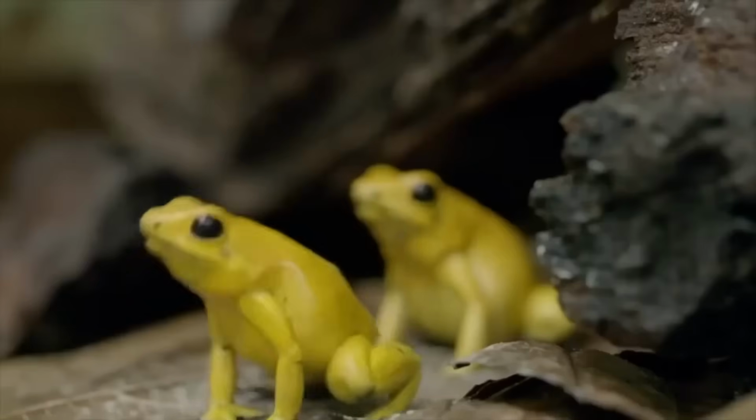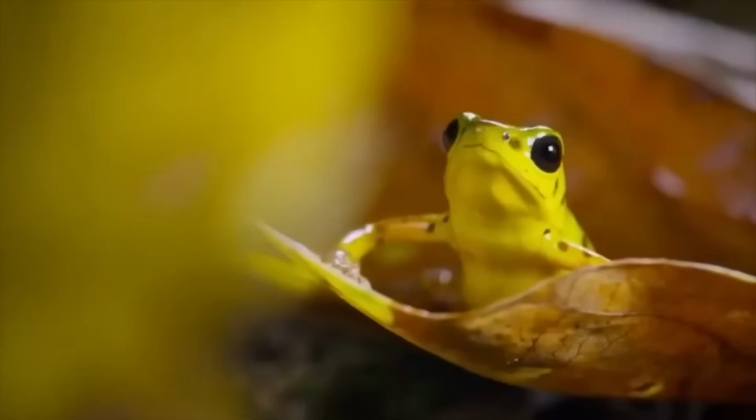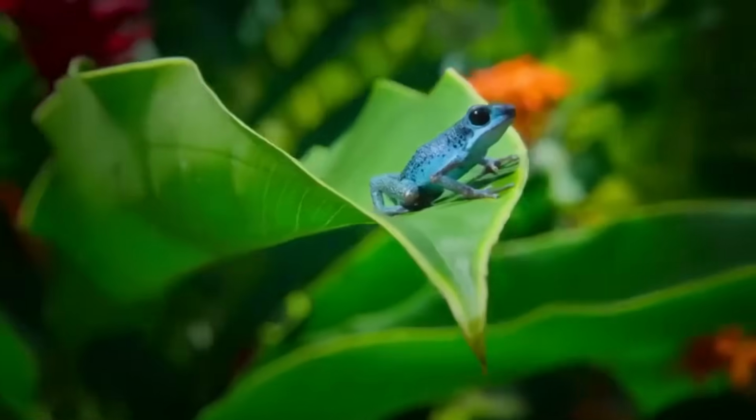So if you ever come across a poison dart frog in the wild, do yourself a favor and stay far away. Trust me, you don't want to mess with these tiny but fierce frogs.